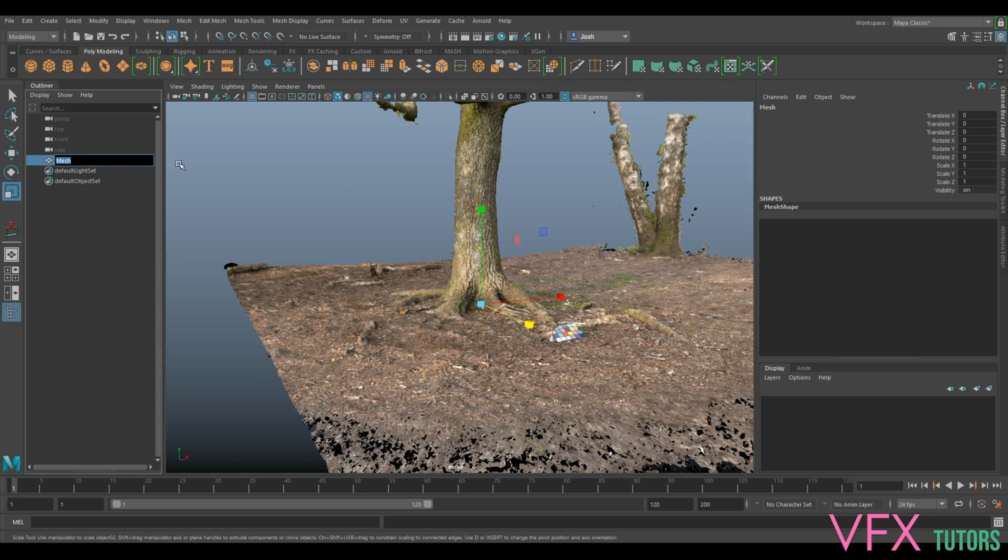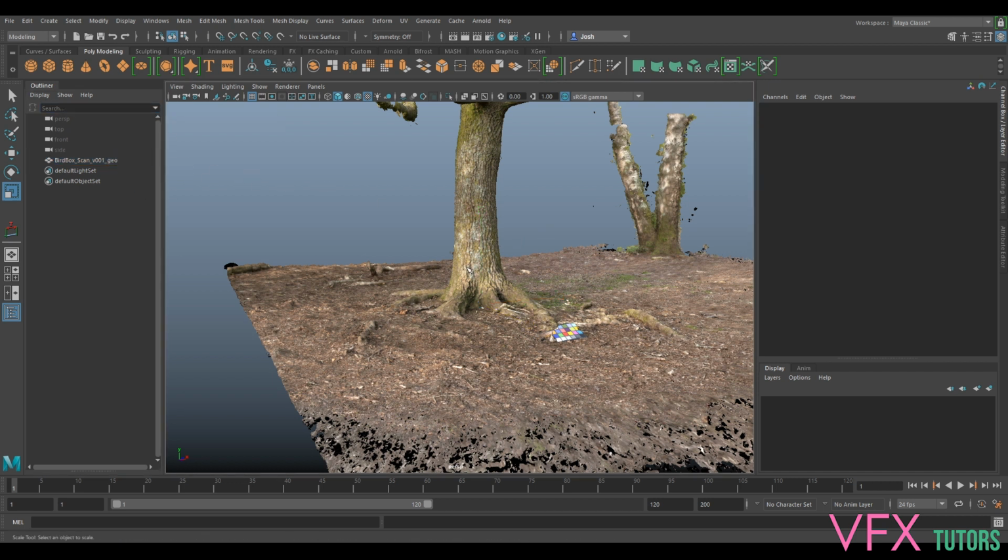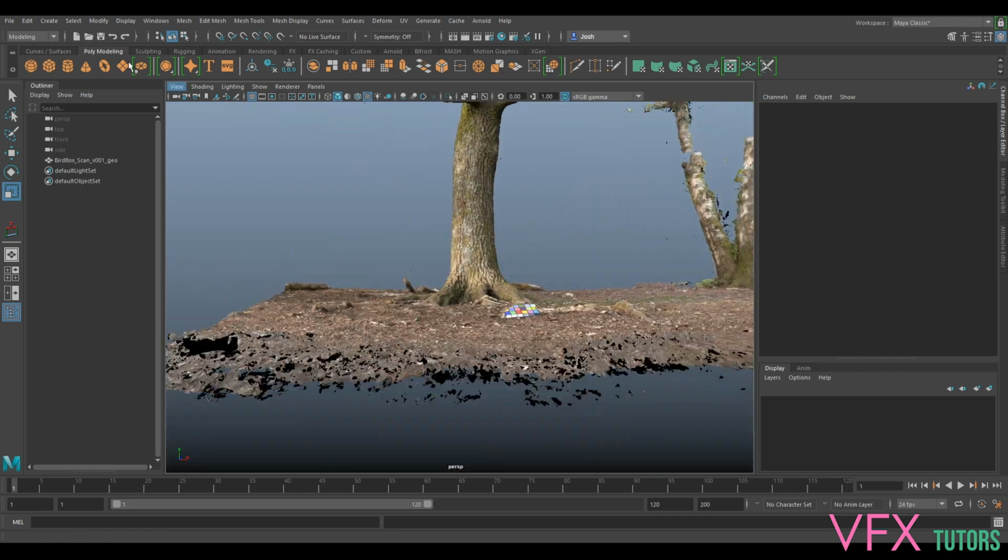So now we're going to rename this to bird box scan v01 geo. We're just going to call stuff geo that we don't want to render. Then stuff that we do want to render we'll call mesh. So if we need to look for something that we don't want to render, we can just type in geo, or if we want renderable geometry, we can type in mesh at the top. So I guess the next thing that we want to do is probably save this.